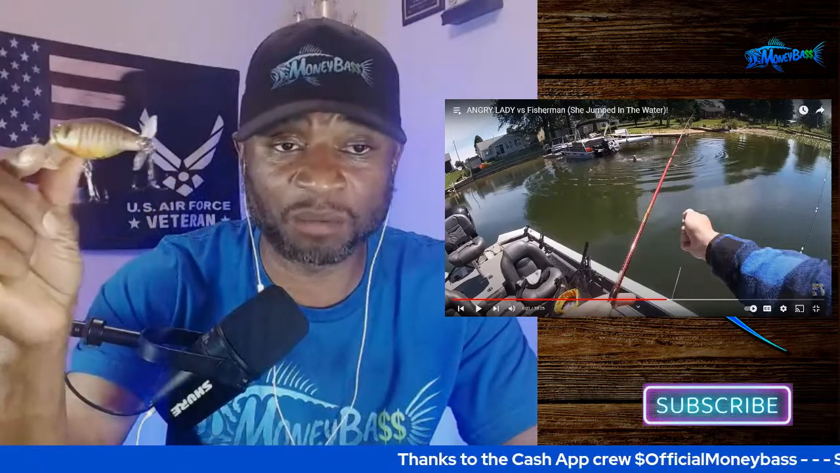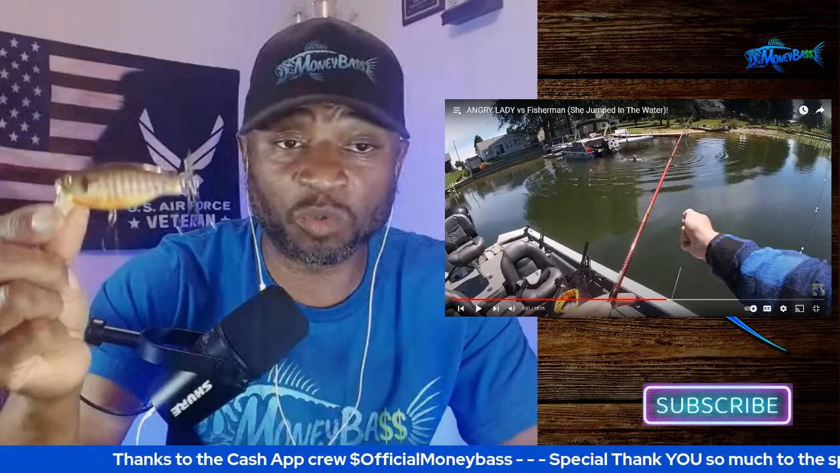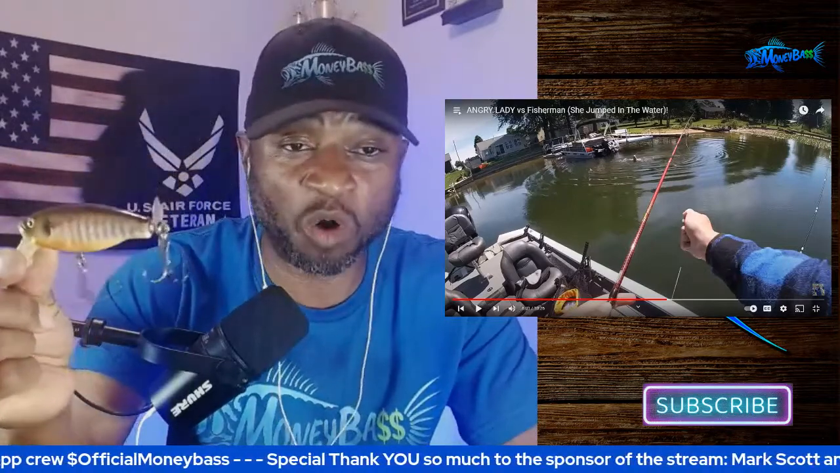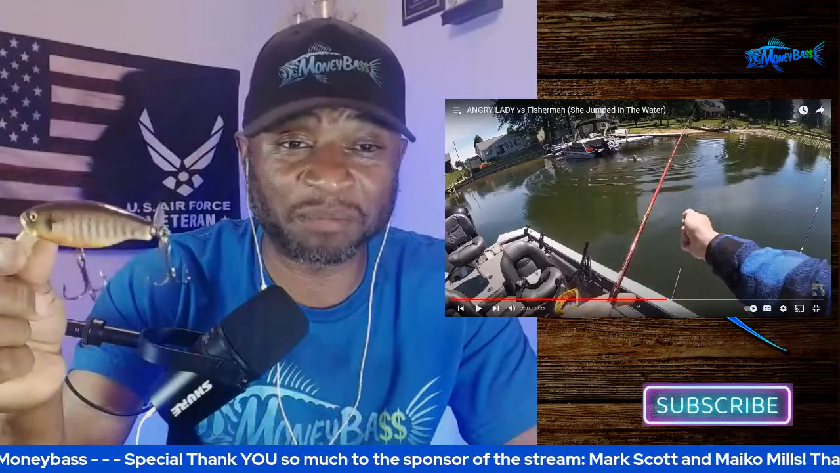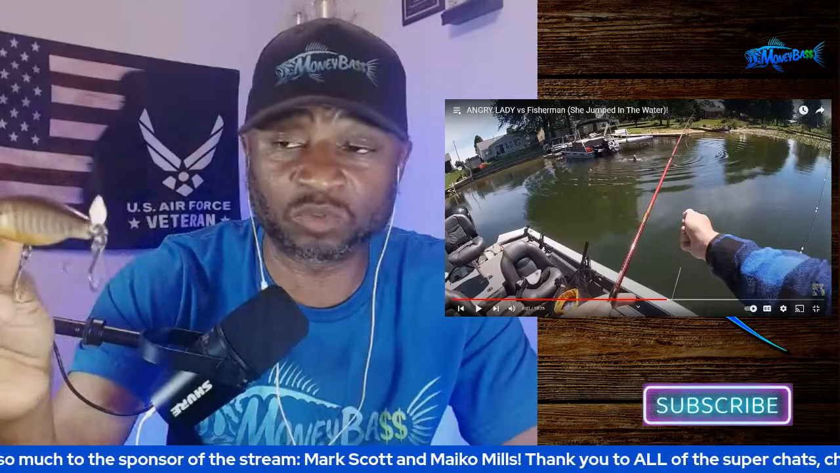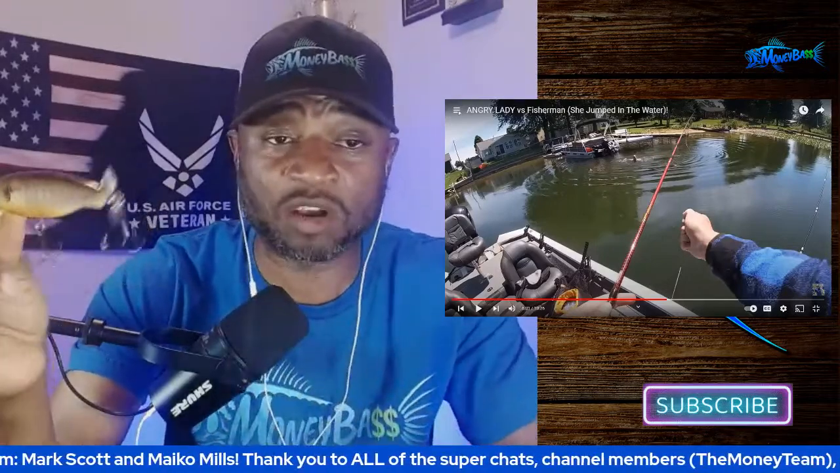You can let it come back up and just fish it as a wake bait by holding the rod tip up. And then the other way is to pop the rod tip down, and when this goes just under the water, it's probably, I would say, maybe 6 inches or so. It doesn't really go very deep, but then you can just kind of swim this right under the water. So it just barely makes a wake on top.